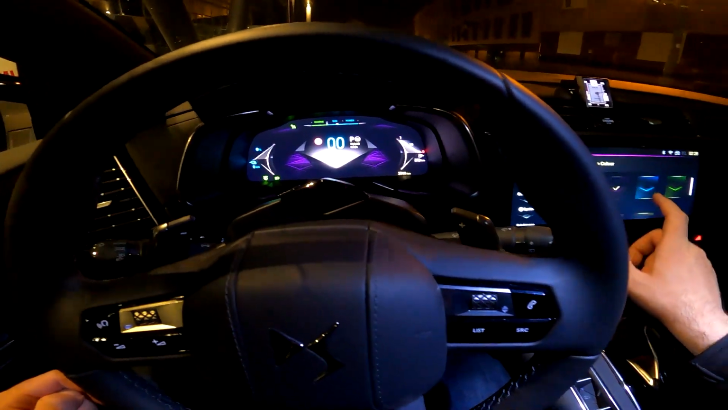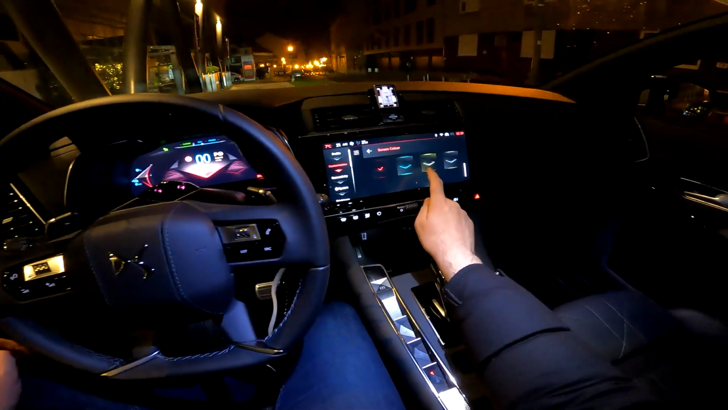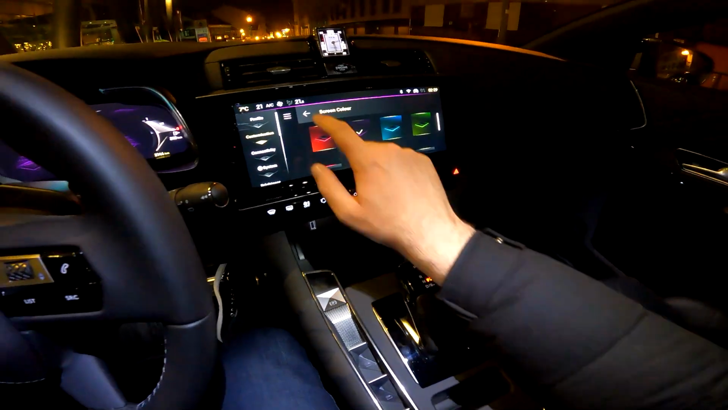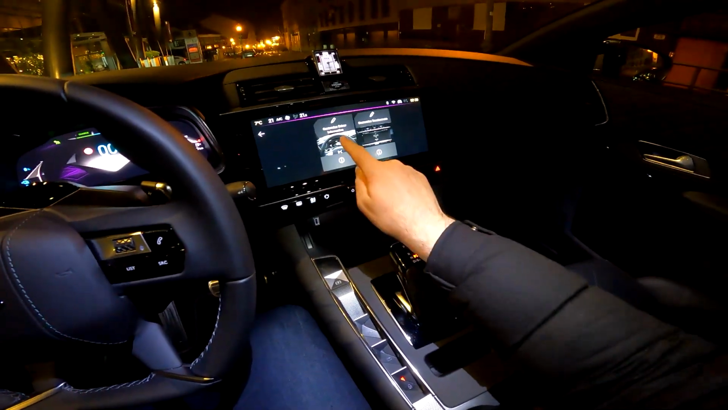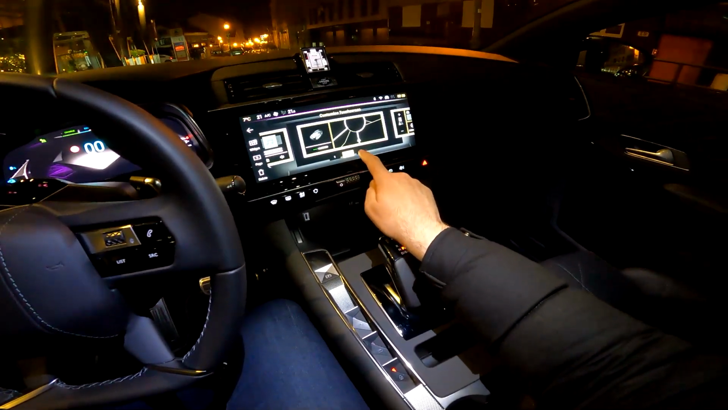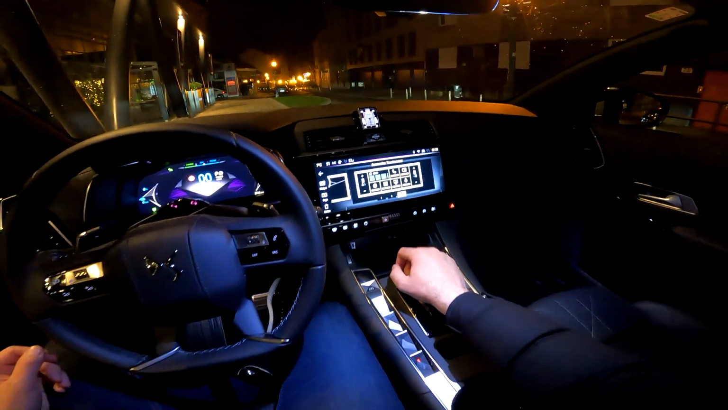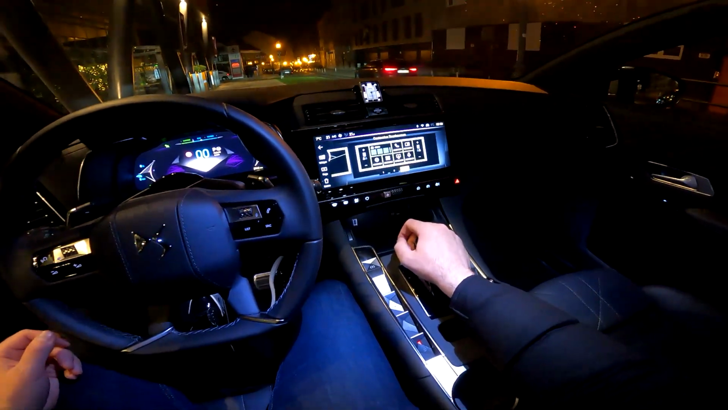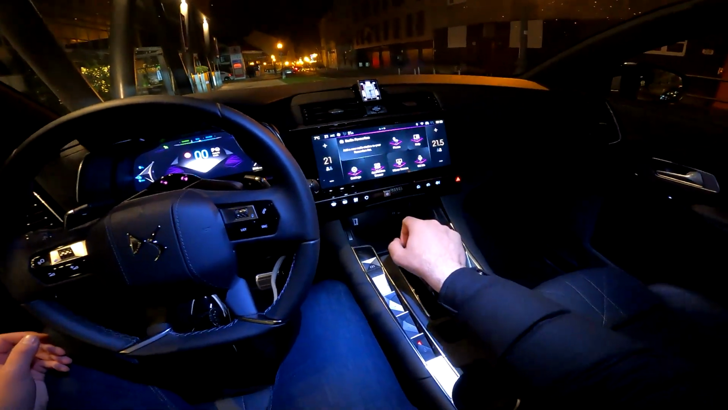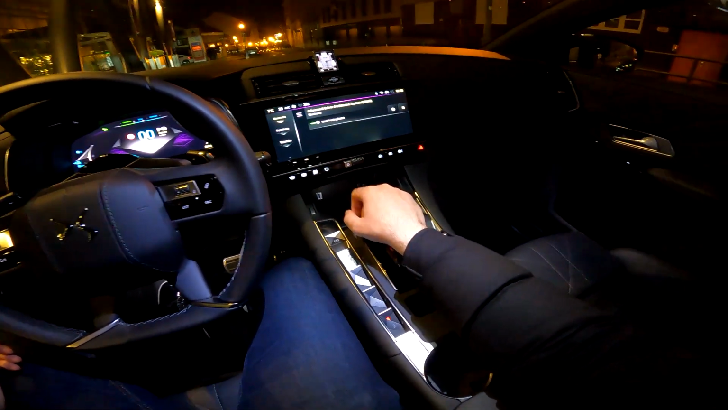Then this, look at this. So 8 colors are available. I will put this one. I find it quite cool. And display customization, so you can customize driver information, and also the touchscreen, so you can add the page yourself and then add widgets. So whatever you use the most, you can have it here in front of you. So that's quite cool, that you can have the individualized touchscreen right in front of you. And well, press this to go into the driver assist systems.